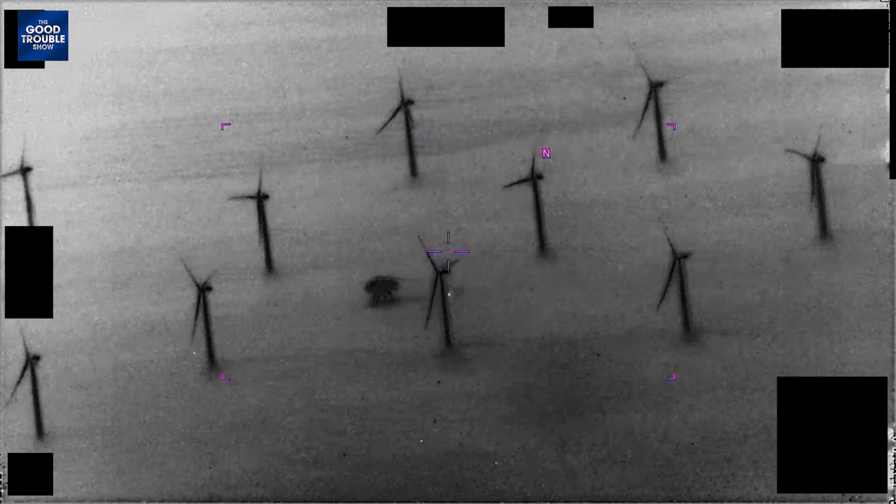Now, what's interesting here, it may be difficult to see on your smaller screen, but I was able to freeze it at a point where it looks like the orb is being cut in half by that windmill, which I'm guessing, from what I'm looking at here, would be in the foreground, in front of this thing.